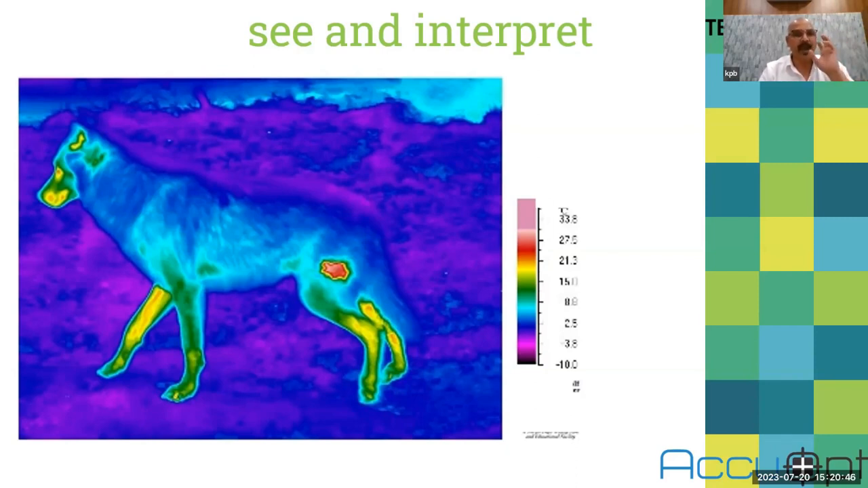Now suppose you imagine, instead of this wolf, this is a thermal picture of your motor. The same type of information, without going to the site, by sitting in your room itself, you can understand, yes, there is a problem with my particular asset. So this is the beauty of this technology. Having a thermal image is nothing. Making a good analysis by seeing this picture, that gives you the right information about the process and the temperature increase.